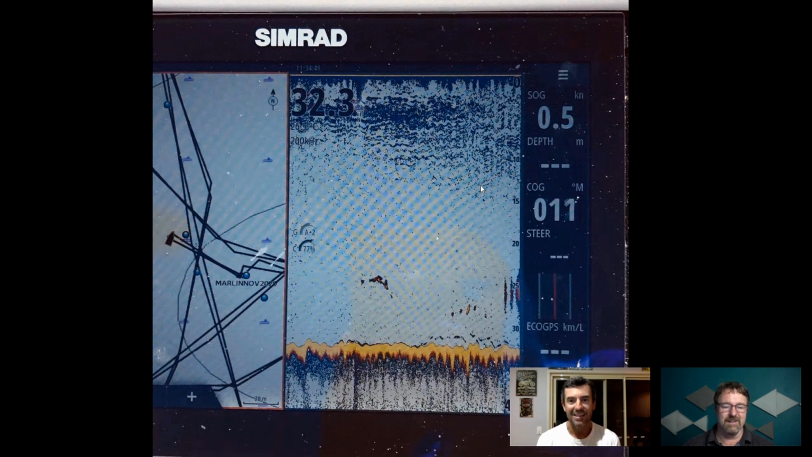A half arch marlin, hey? A half arch marlin, yeah. That's a half arch fisherman.